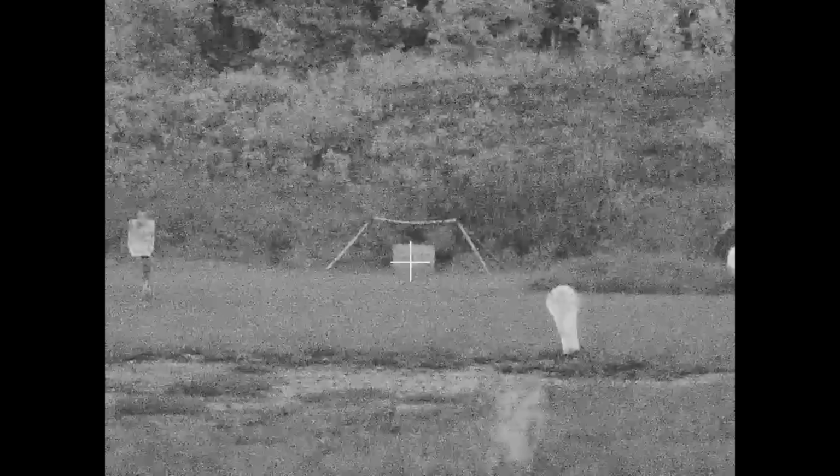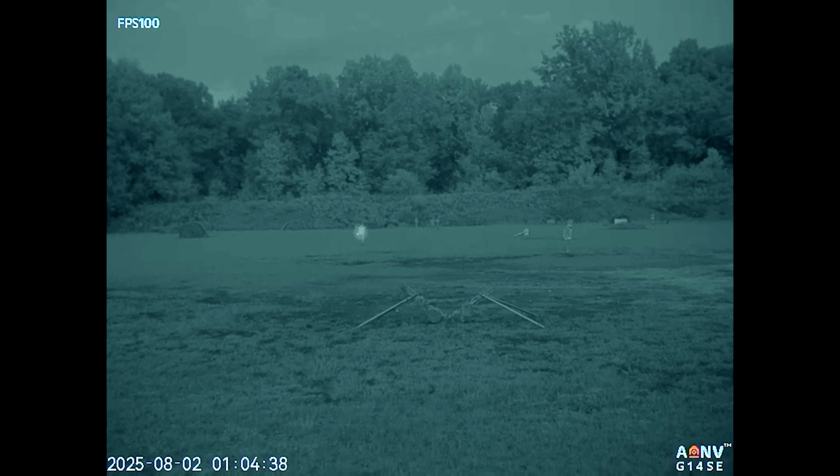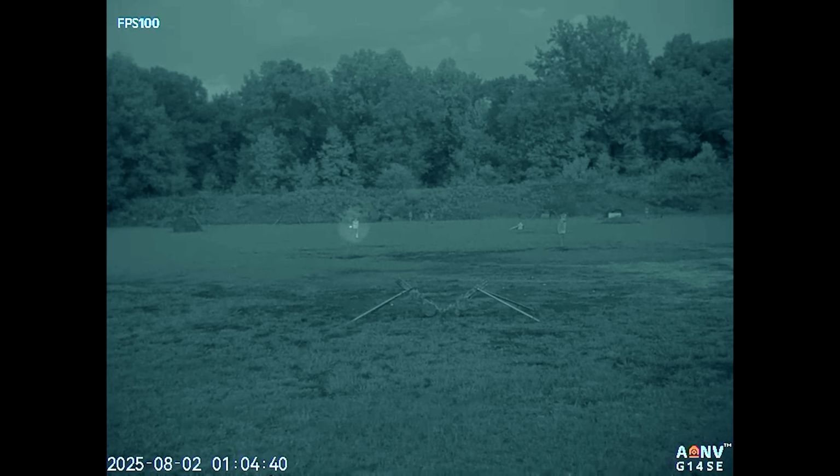I did have to use the illuminator on the iris to kind of find targets at times. The iris, I'm very impressed with. I really like the throw lever, how quick and easy it is to adjust the size of that beam. It seemed like it had pretty good power. This is pretty bright, but when I brought it down to the lower power setting, it was working just fine out here.